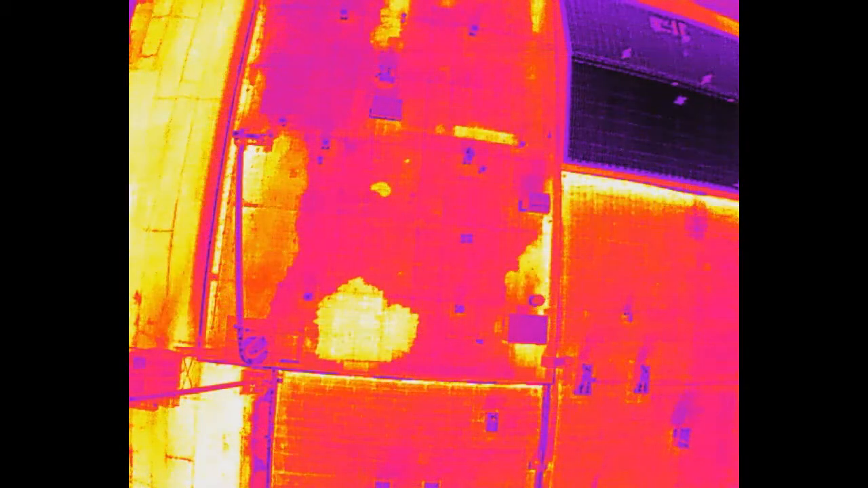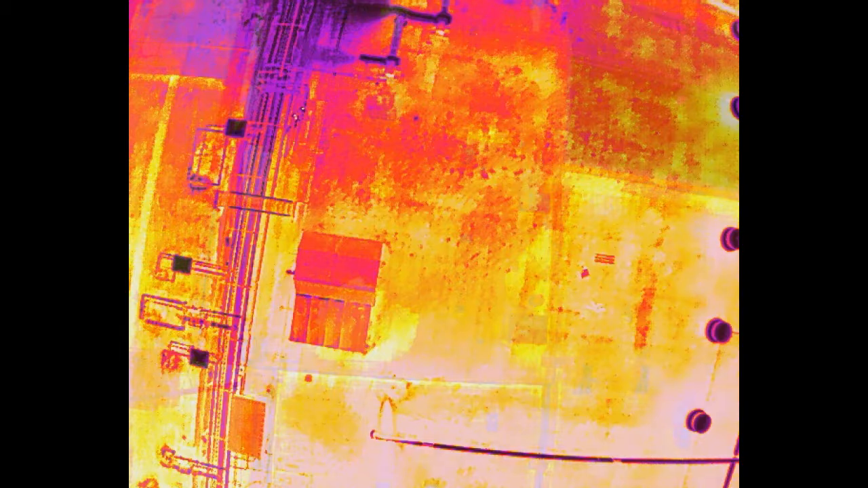Oh, look at that. This is kind of a nice image because you can see very specific areas where there's entrapped moisture, as opposed to a whole section. And that's one of the things. I get such great detail with these drone images. You can put a patch there instead of, well, just cut this thing off and throw it away. The drone is a better tool.